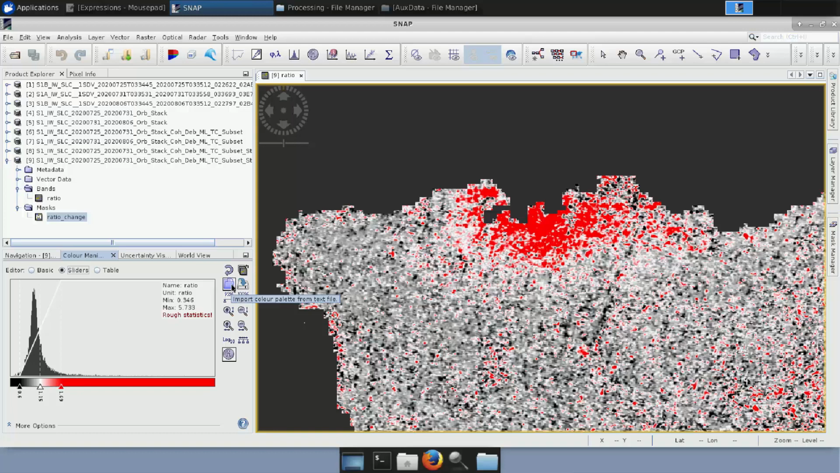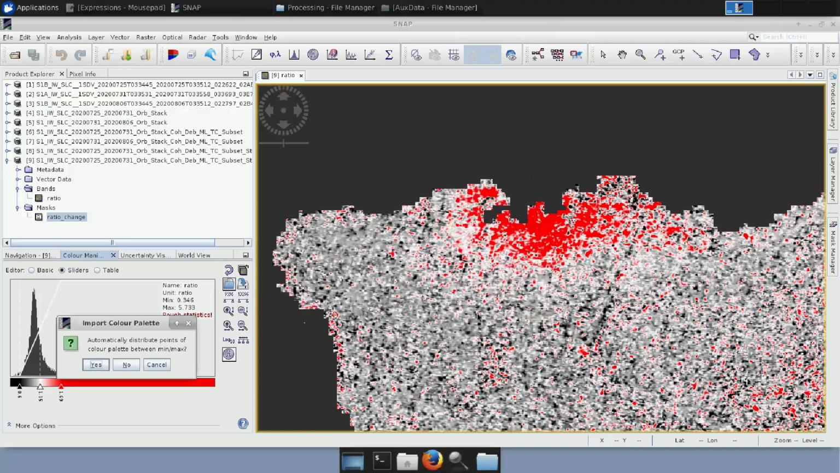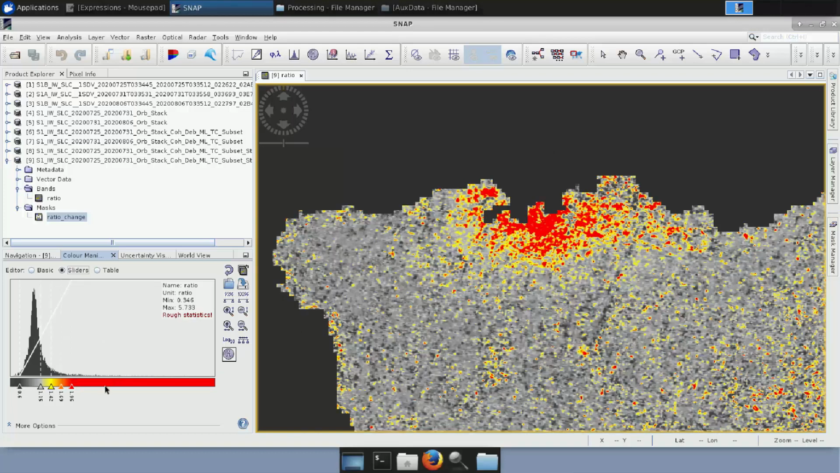I have already created these sliders and I have saved the color palette, which I'm going to insert right now from here. I will import the color palette, the damaged Sentinel-1 chains 1, and I will open it. Here I select no, and here you can see that we have these extra sliders, and we see that with red we have somehow categorized the severity of the damage. With red are the areas that have been damaged the most, and based on this color scale, we see with yellow those that have been less, and black those that have not changed almost at all.